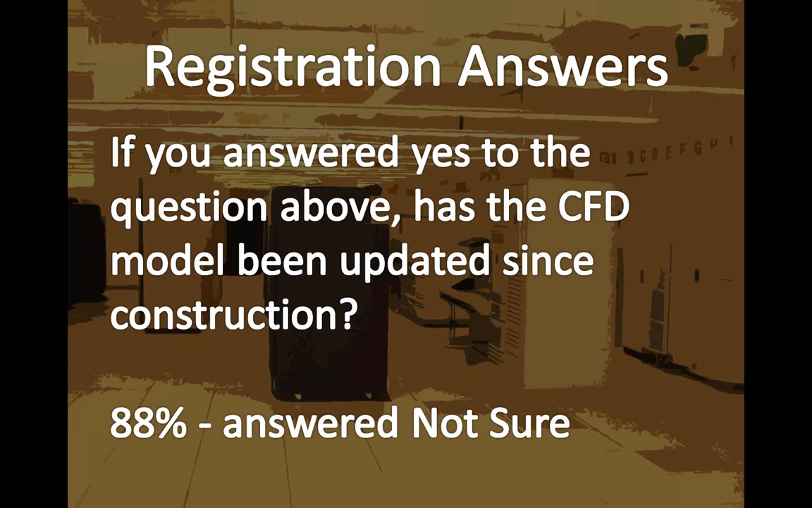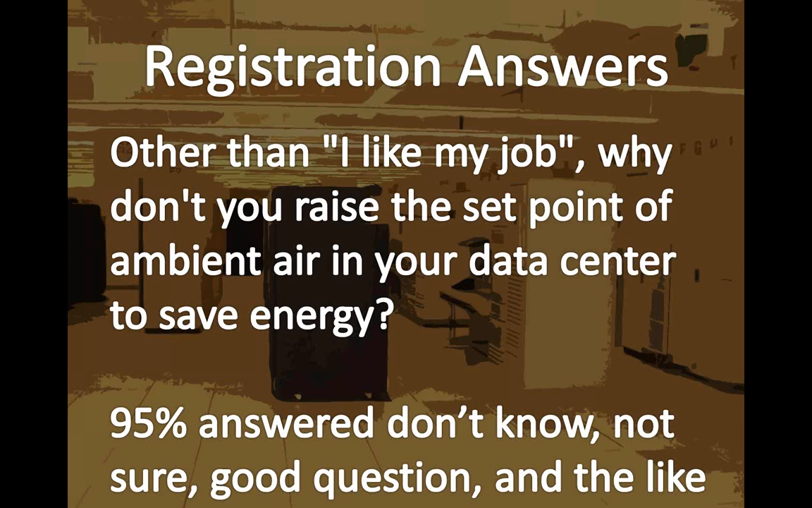88% answered not sure. In case you're wondering, that means no. Other than I like my job, why don't you raise the set point of the ambient air in your data center to save energy? 95% answered don't know, not sure, good question, and things like that.